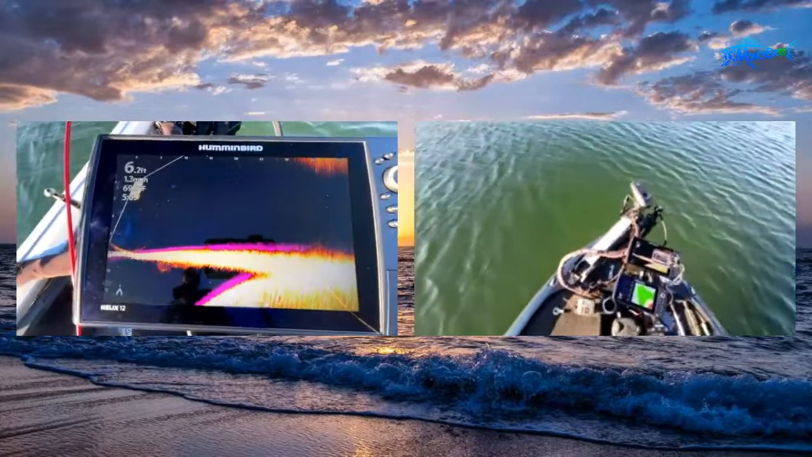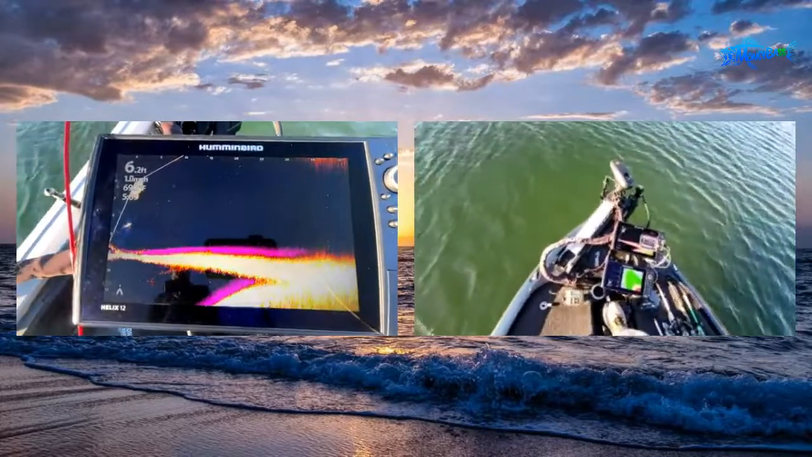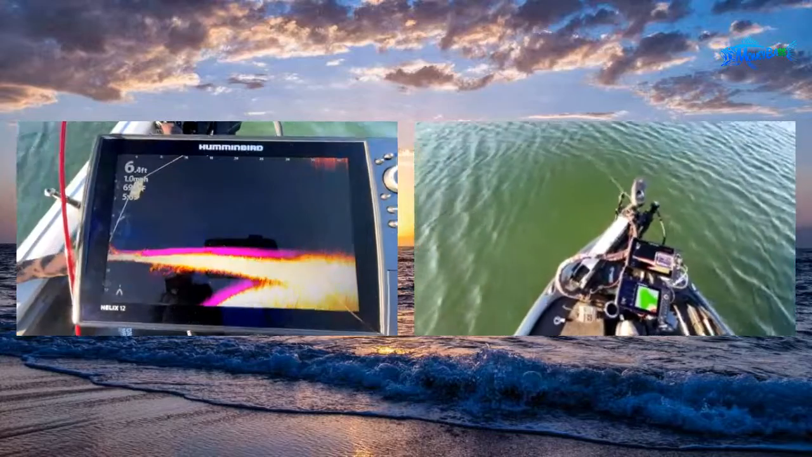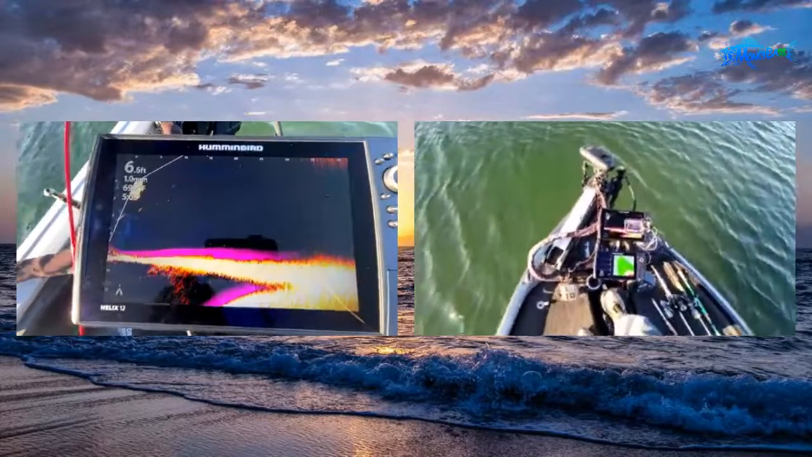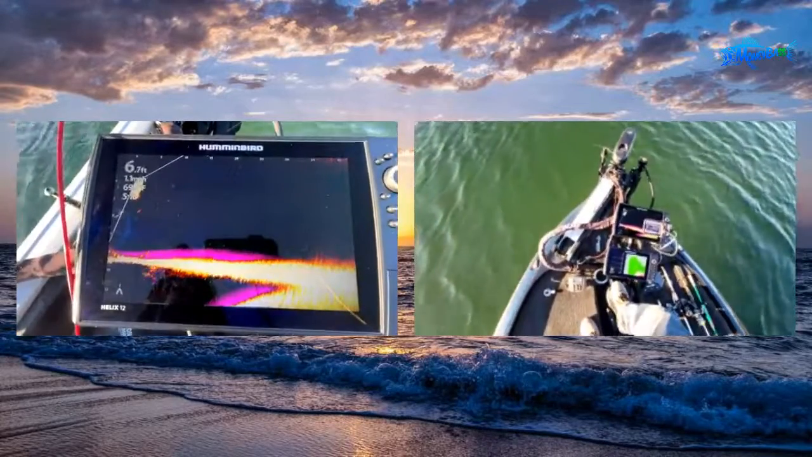So I will be out here for maybe about an hour or so. Again, the focus and the goal of this live stream is just to get out here and show you guys the Mega Live imaging on the 1.290 update.